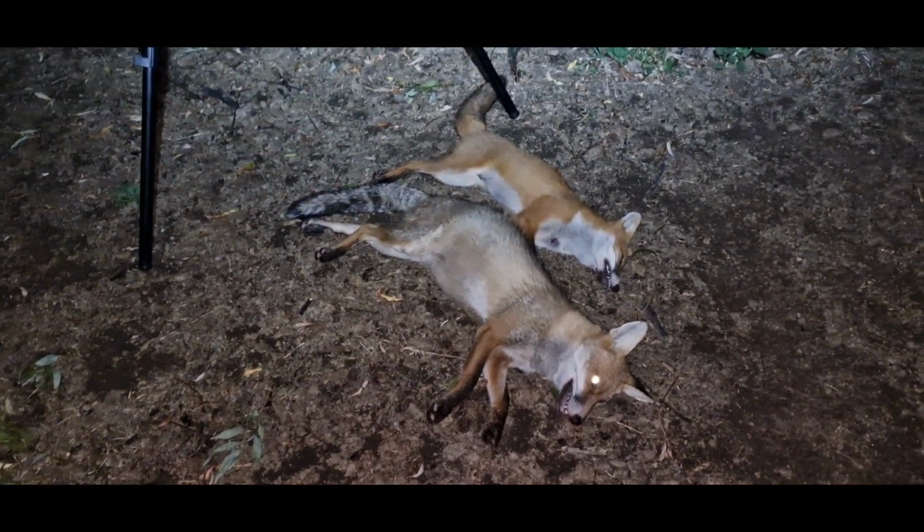Anyway, we're up 4 for the night. Got a little bit of time left. Let's go see if we can find some more. Just while I walk back to the ute, which is, can't see the reflection. Pretty sure it's this direction.